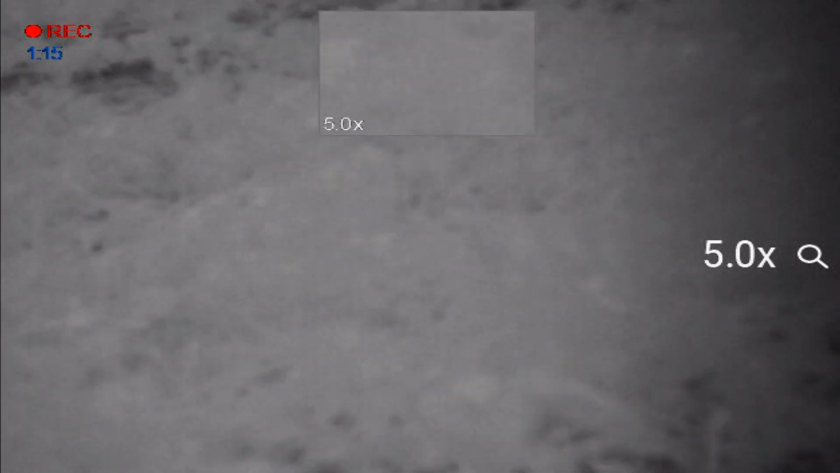Well, we're gonna have to step this one off. That coyote's laying right there. There he is on black hot. There he is on white hot. He ran right past Dave's feet. Devin's going out there. He thinks he's seen another one. We'll go over and check him out here in a second.